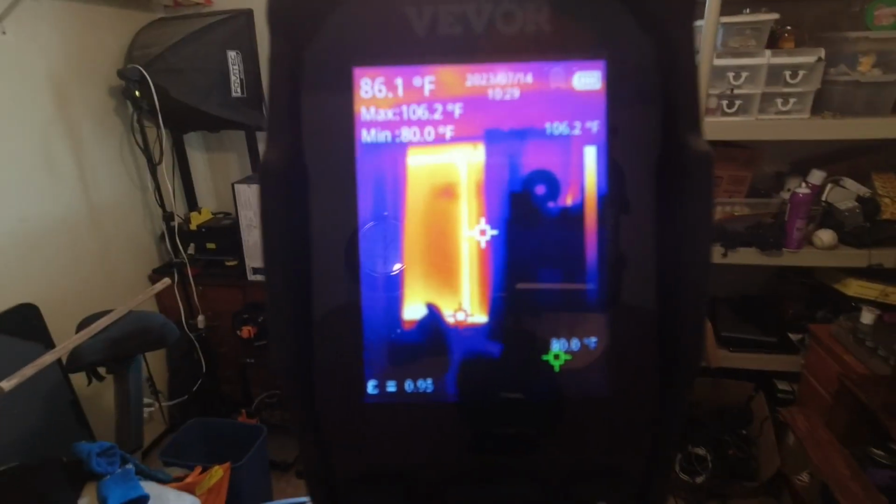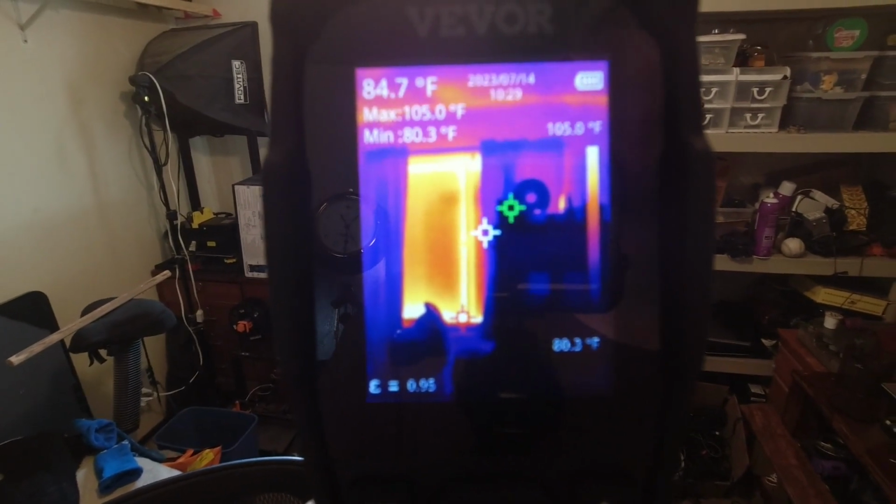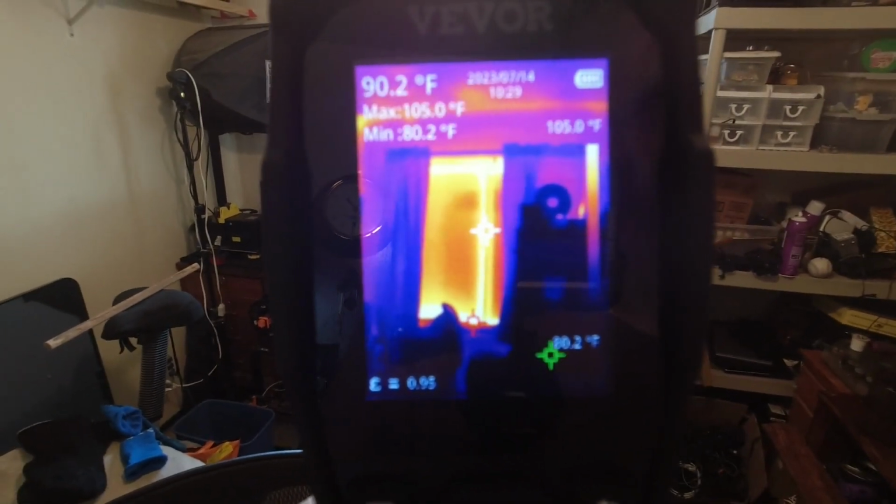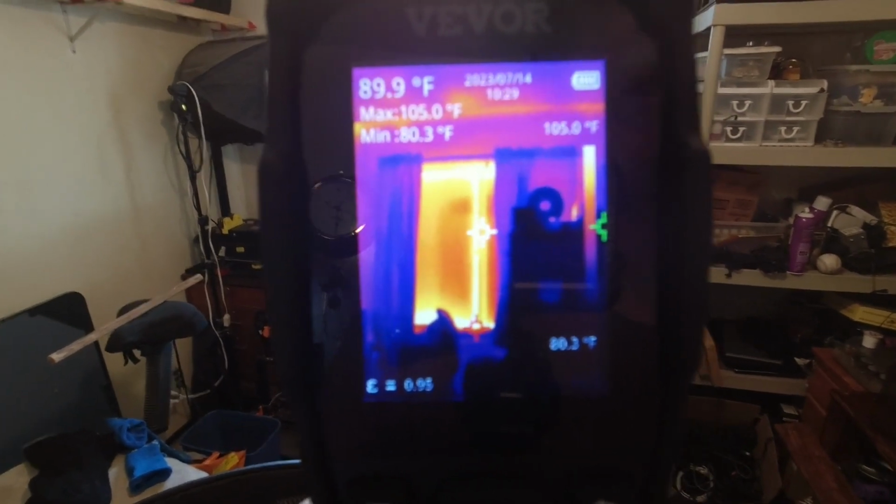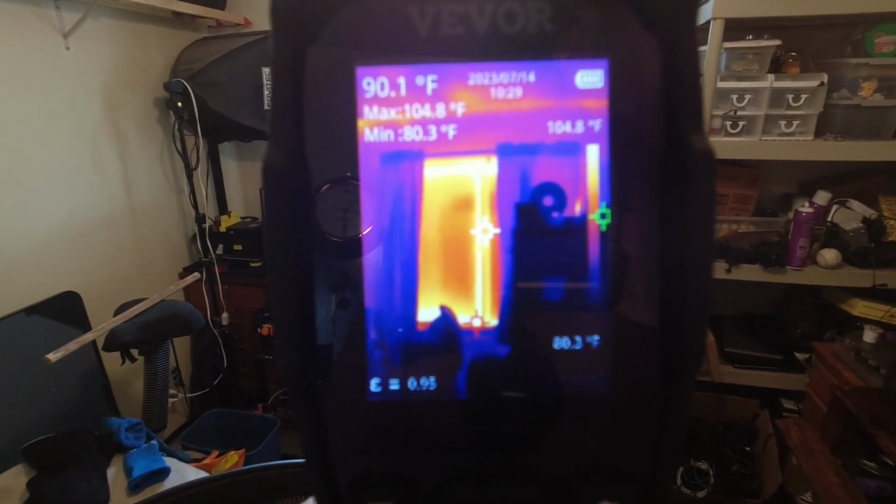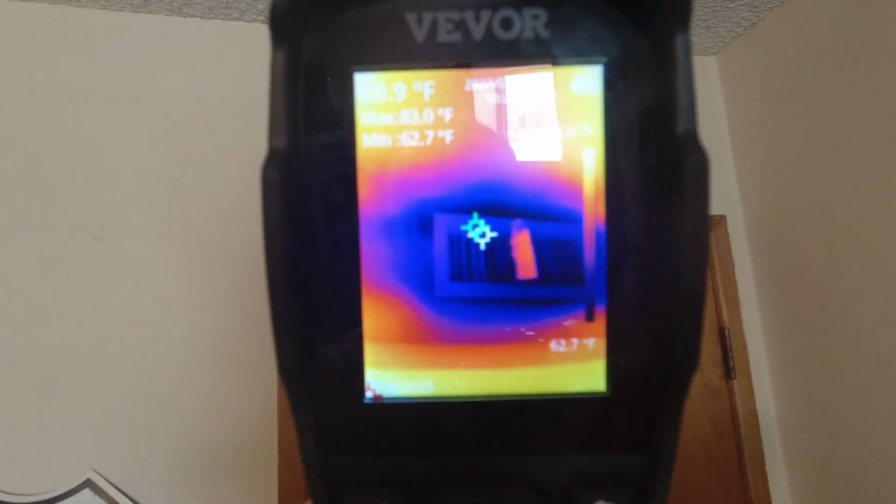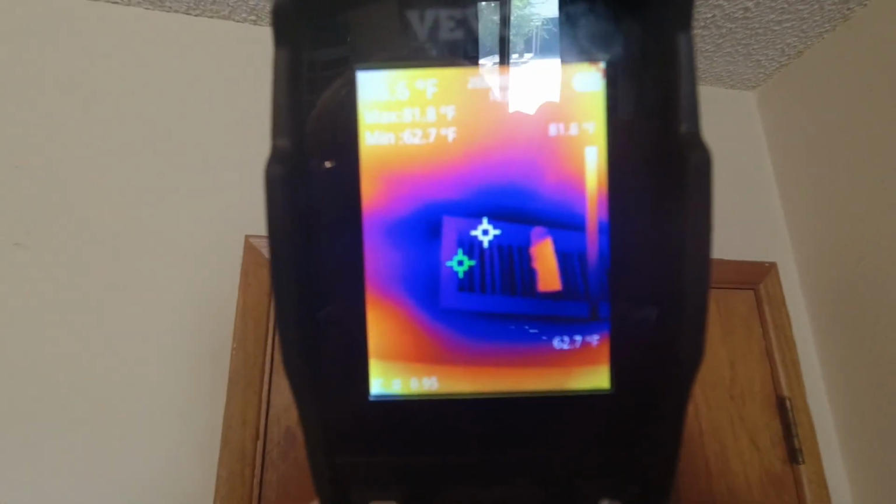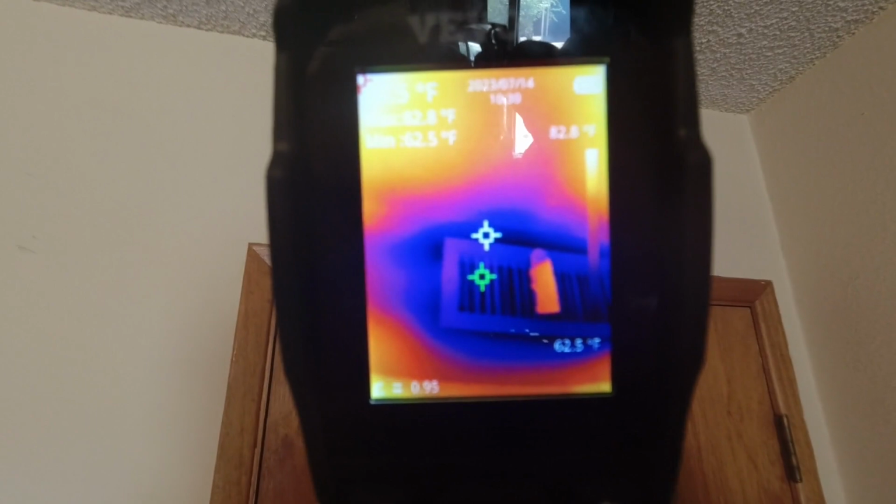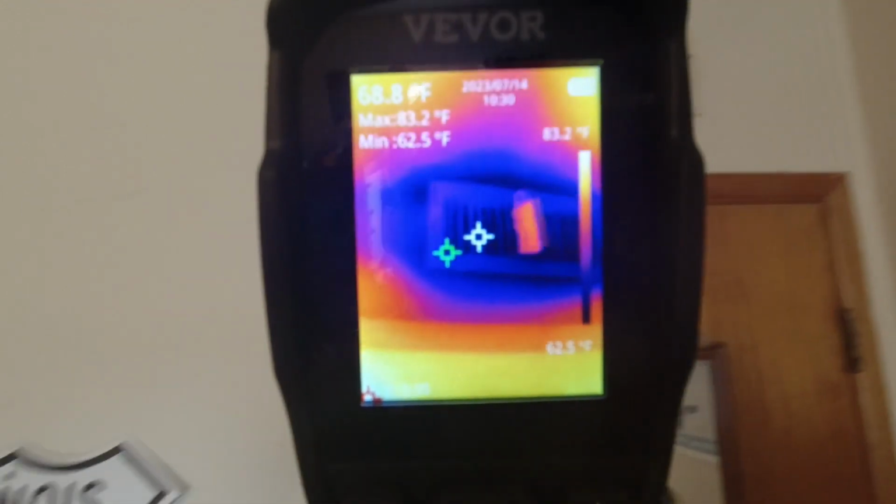One thing a camera like this might be really valuable for is trying to determine heat and cold loss in your home. It is right now about 110 degrees out where I live, and the air conditioner just shut off about 2 minutes ago, and you can see the AC vent is still sitting up there at, I can't read it from where I'm looking, maybe 62 degrees.